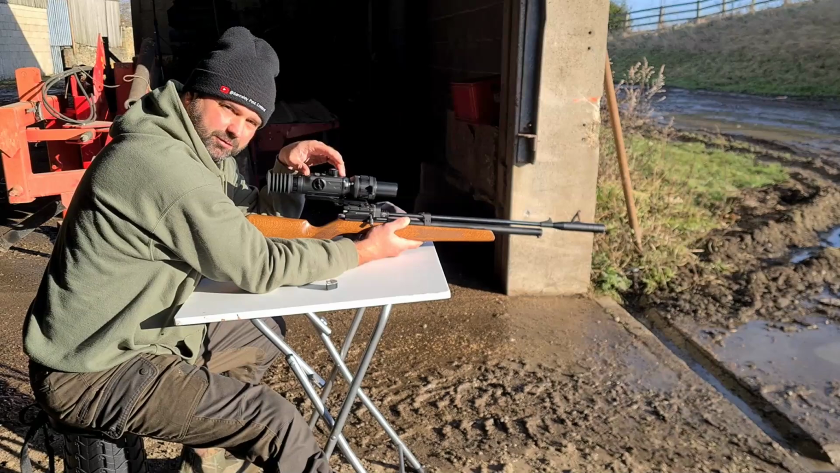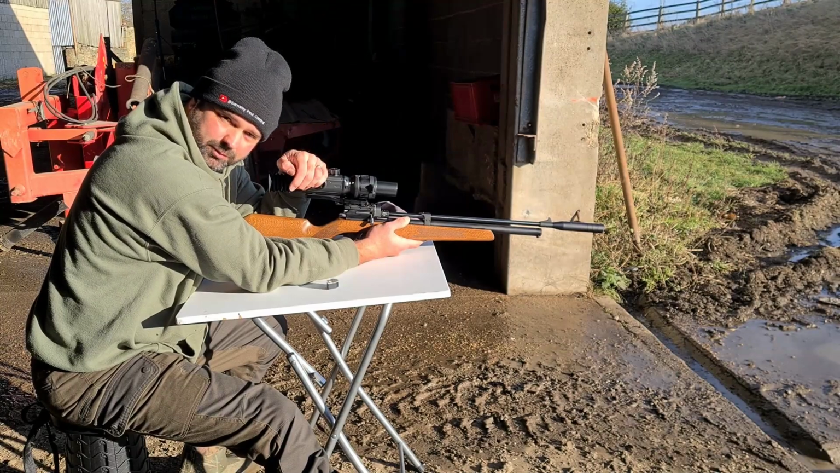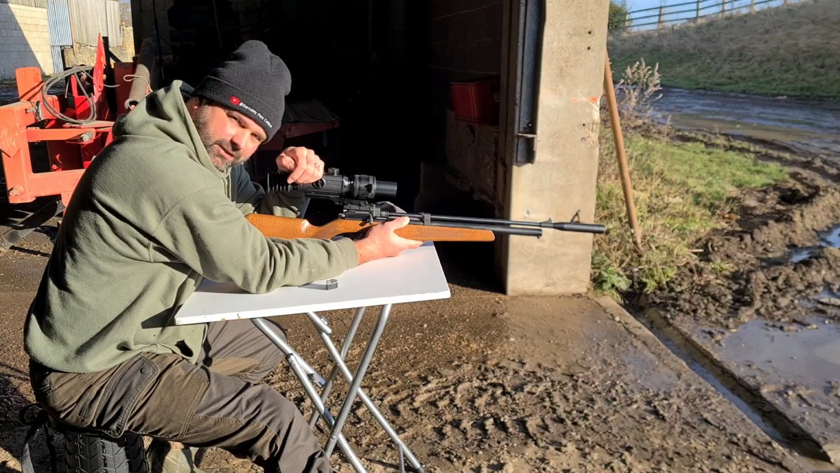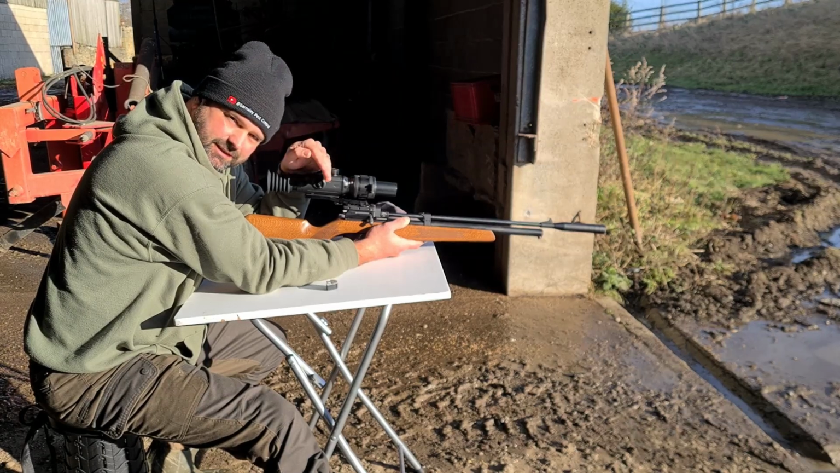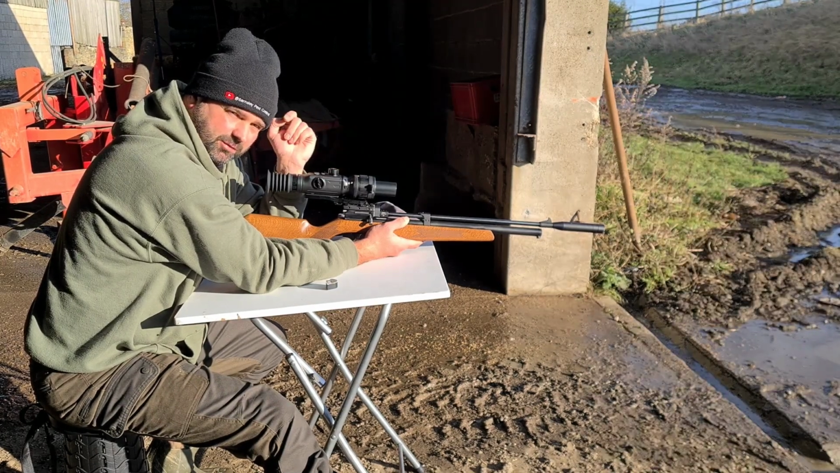The scope itself knows which lens it is. So I'm hoping, like on here and pretty much other scopes as well, you can put different profiles on. My idea is, if I change it to a bigger lens and re-zero it and save it as profile B, I think it'll work. But that's the whole point of being here today, a bit of testing for you.